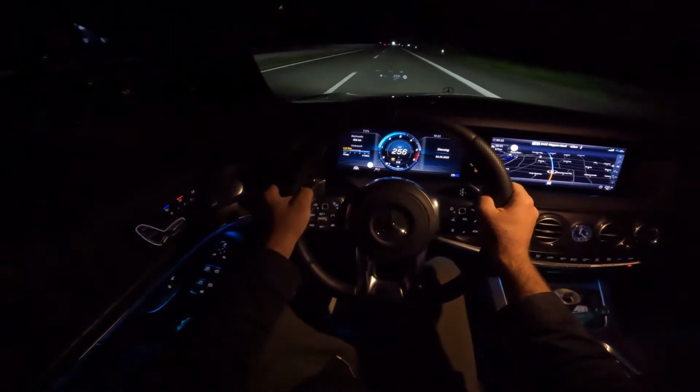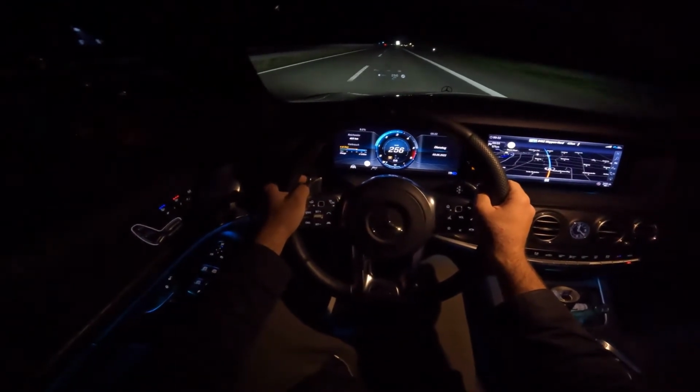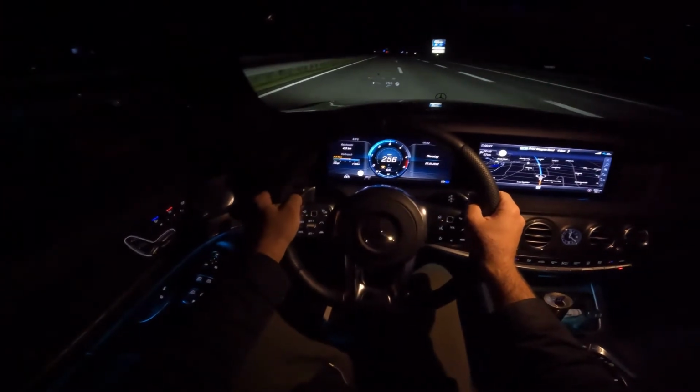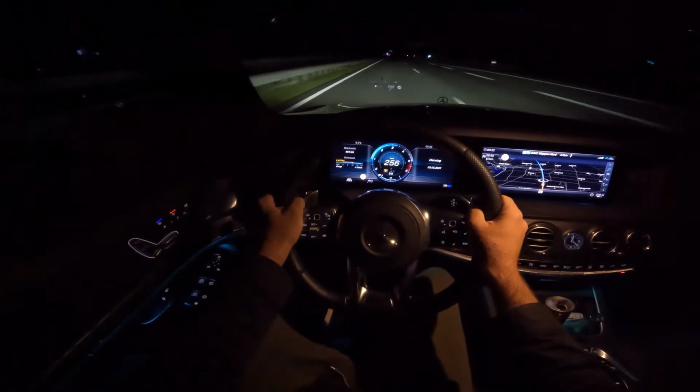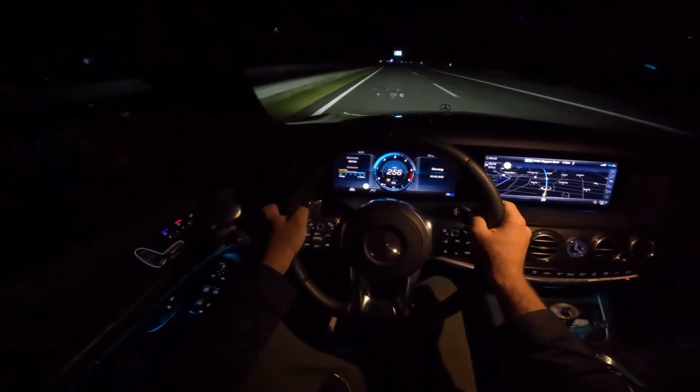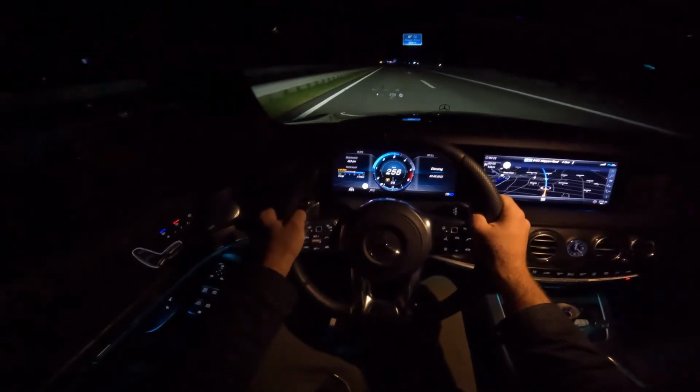Love a free Autobahn at night. This is the perfect mood, the perfect vibe. We're going like 250 for like 5 minutes straight. I don't even know how long I've been doing this.